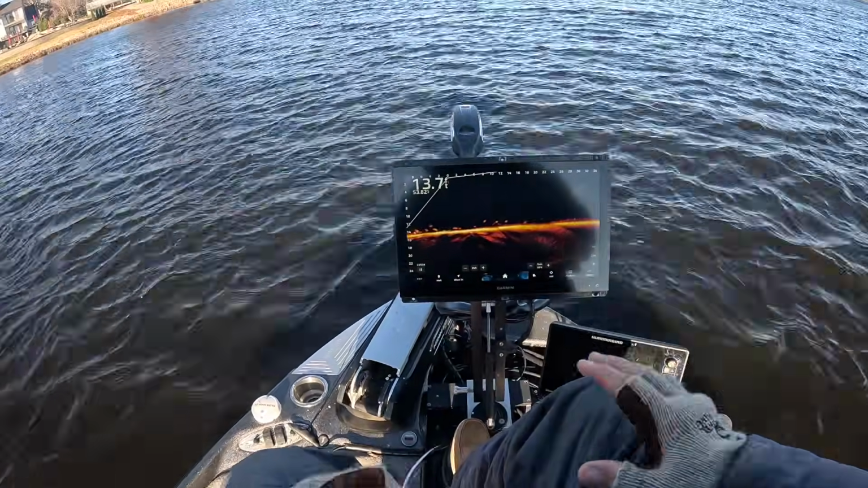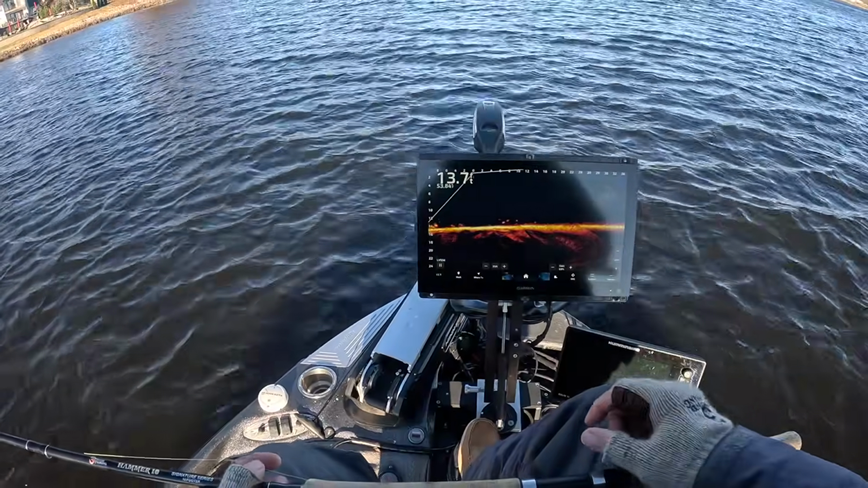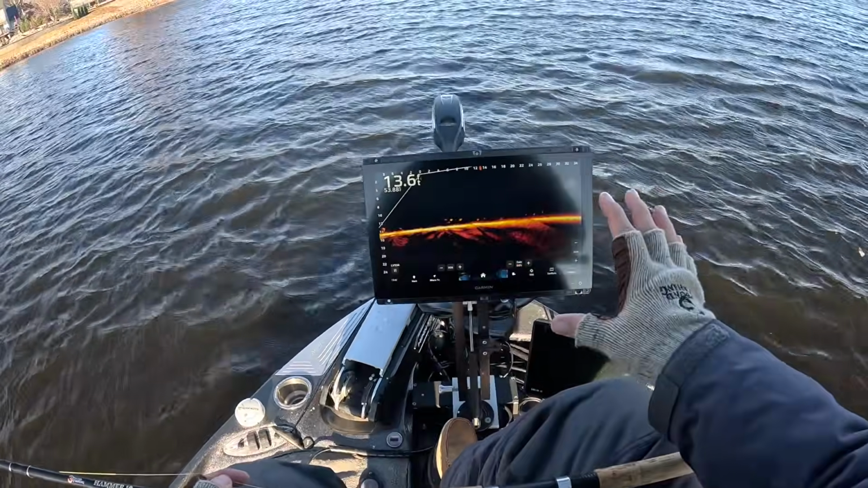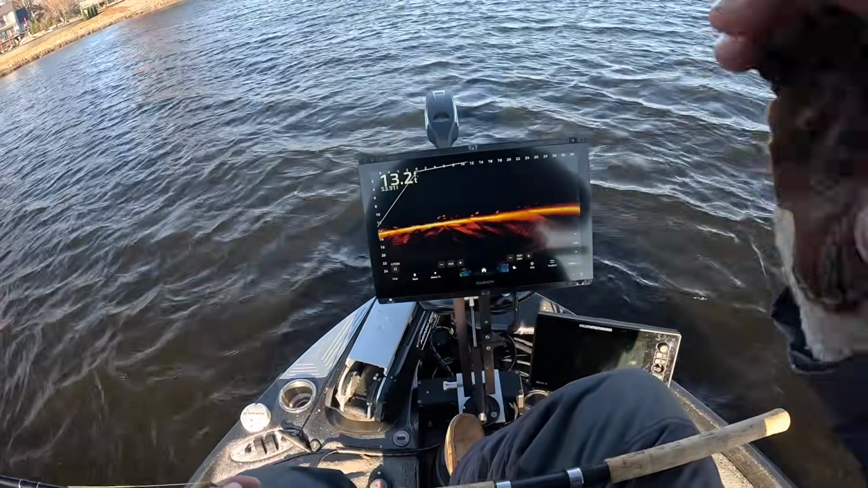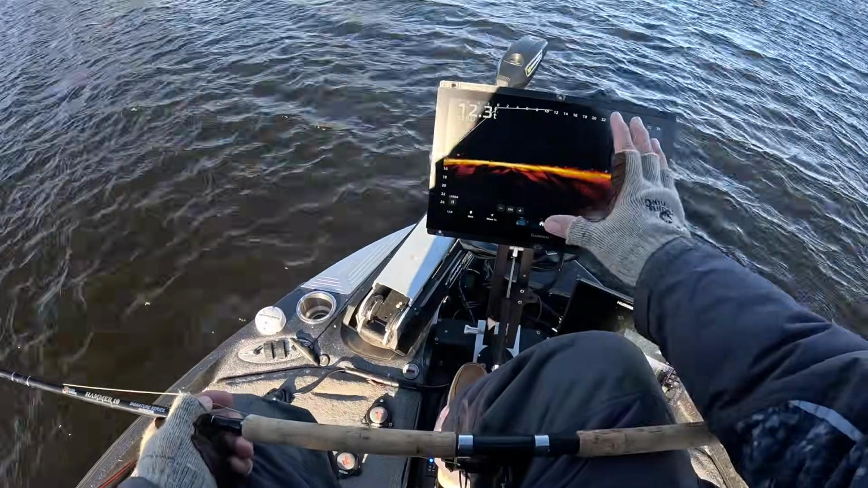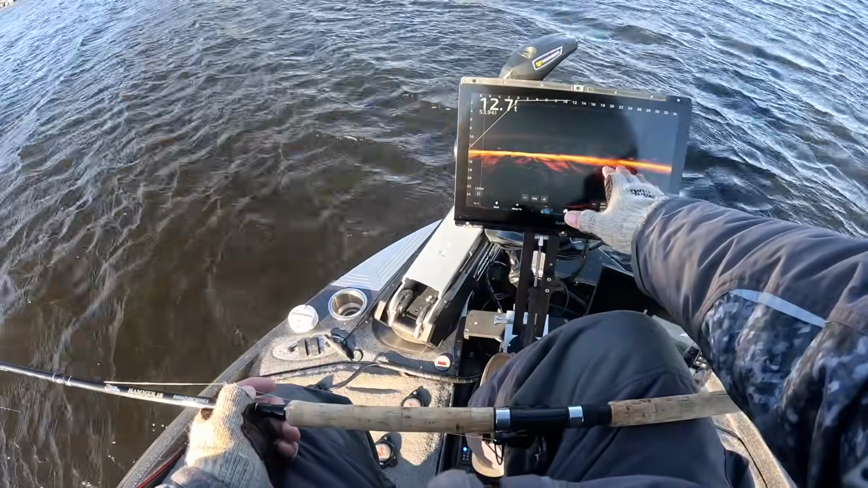All right, so let's talk about a couple of things that go hand in hand with a clear picture. And we're gonna go through my settings here in a little bit, but I wanna start off by making sure that your LiveScope is efficiently placed. Now, I'm using the Cornfield Fishing Gear folding mount. It places it just perfectly where my knee's at, which means I don't have to go anywhere to touch the screen.